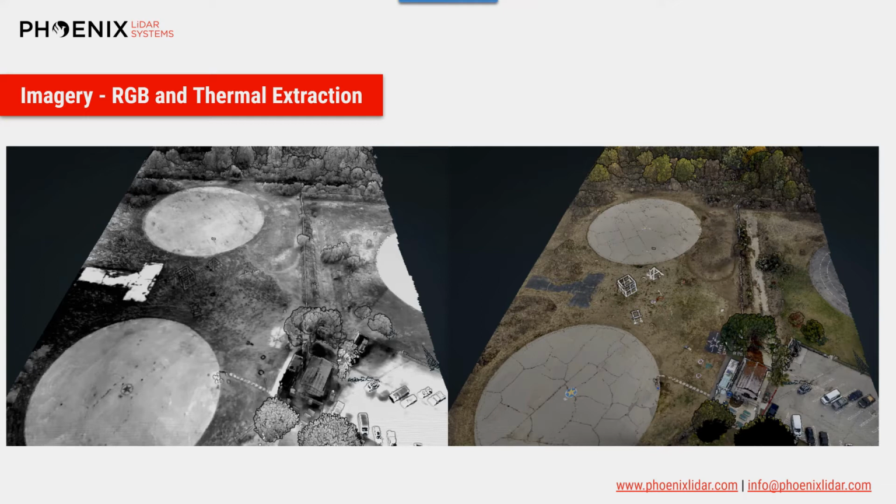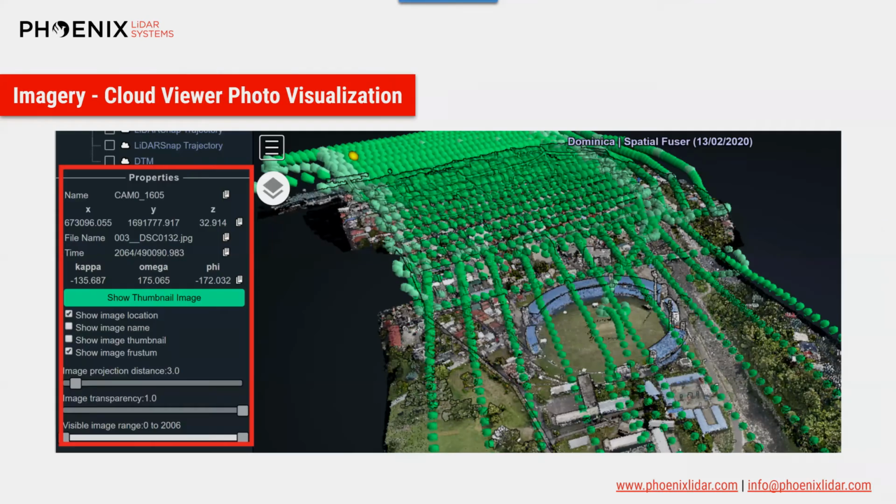So here is an example of a thermal encoded point cloud on the left and a RGB encoded point cloud on the right, processed in LiDARMill version 2 and displayed in our Phoenix cloud viewer. And the cloud viewer will be shown in more detail a little bit later. Additionally, within the cloud viewer, you can also now view image locations, names, thumbnails, and camera frustums.